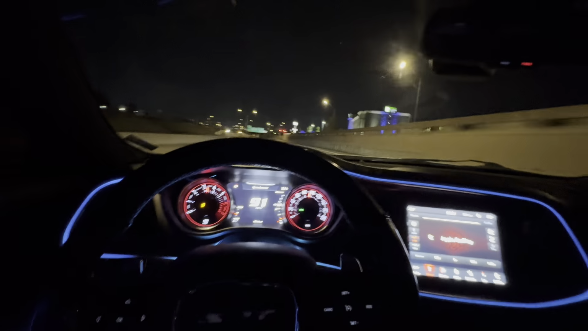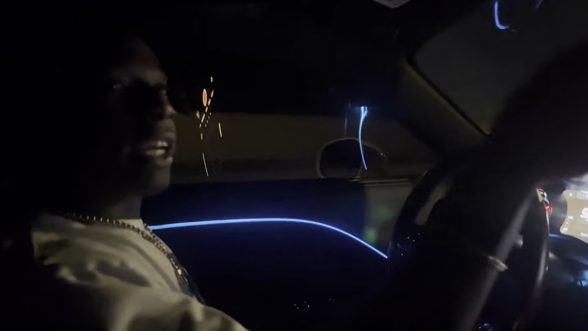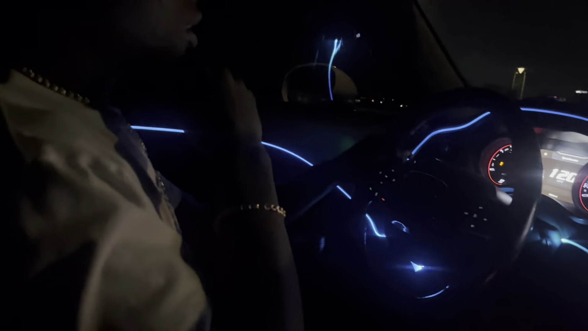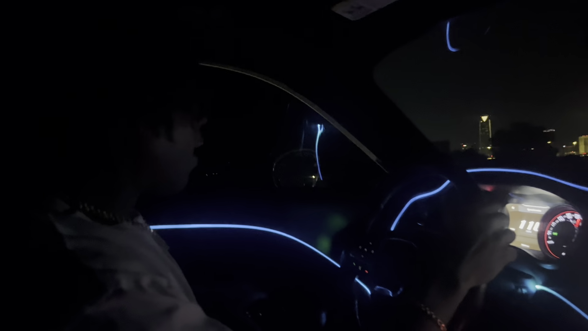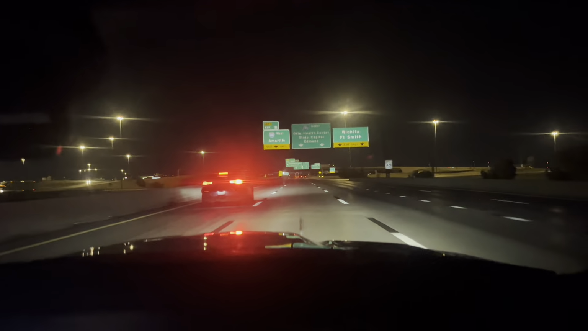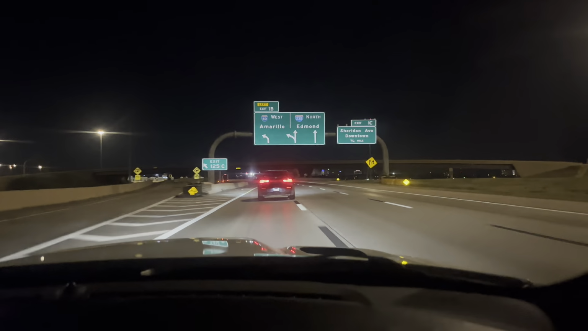I think he finna come back up here. Nah, if he come back up, I'ma line it up. Yeah, he go again. Look on the right side. That slow car, bro. Sit back. Come on now, bro. You know your car slow. Which way are you going so I can cut up with you? Which way you going?